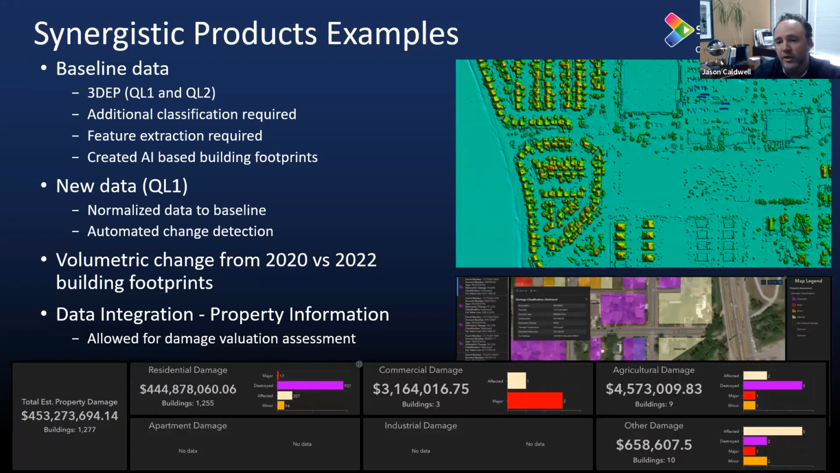Immediately, we could see, from a volume perspective, the type of damage that we were dealing with. But more importantly, we took that data and integrated it with other data sets like parcels and the valuation of those parcels. And once we had that combination of data, we brought that into an Esri dashboard to be able to provide better visualization back to the customer.